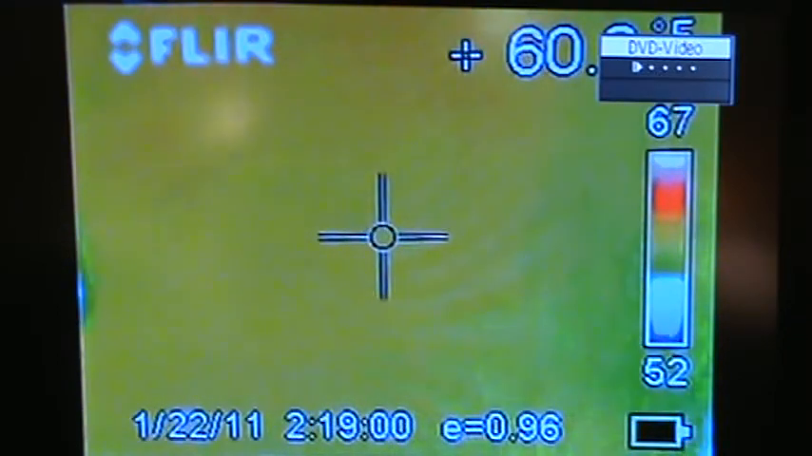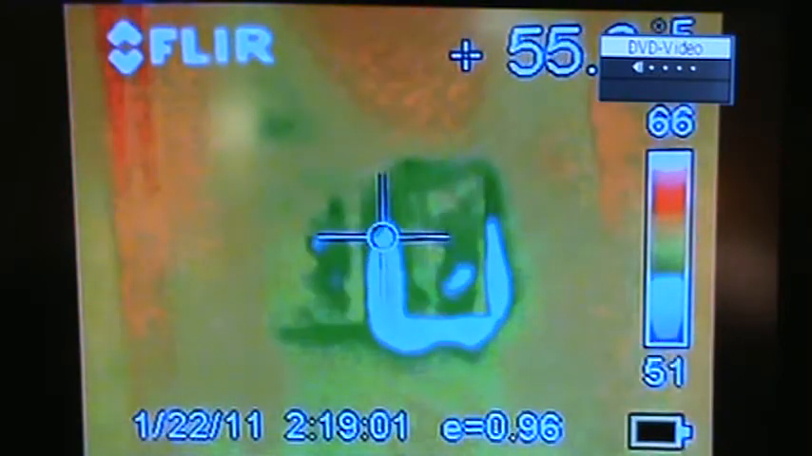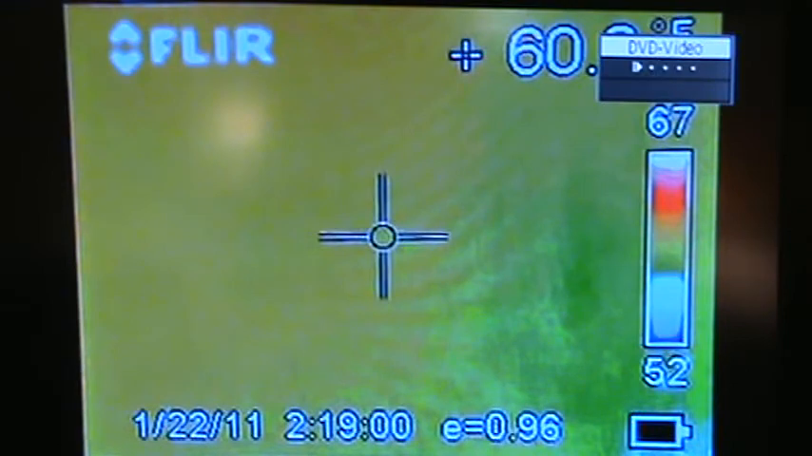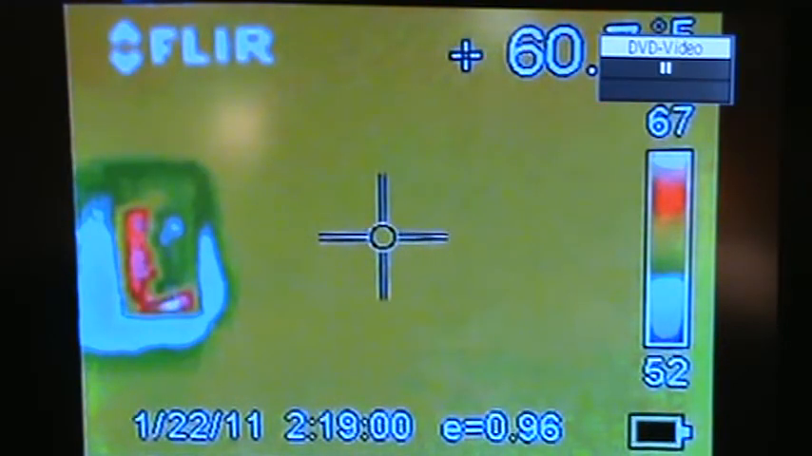We're going to play it at regular speed. There, did you see that? Alright, we're going to back that up again. Now we're going to play it at slow speed. We back that up, and now when we get there, we're going to try and pause it on there for you. Right there. As you can see, this thermal, you got something hot on the left side and something that appears to be laying down.